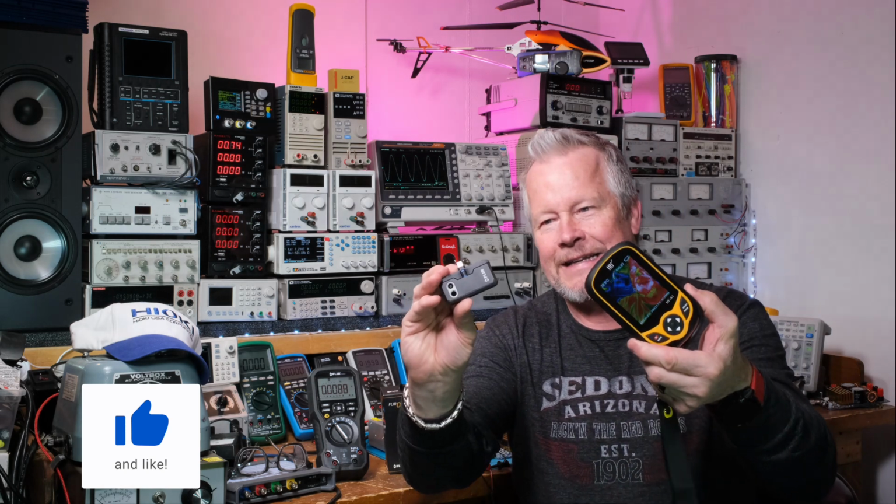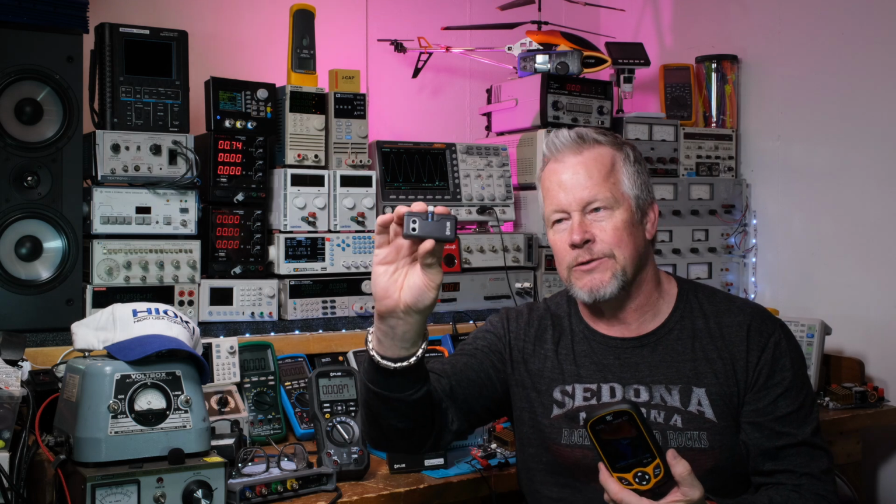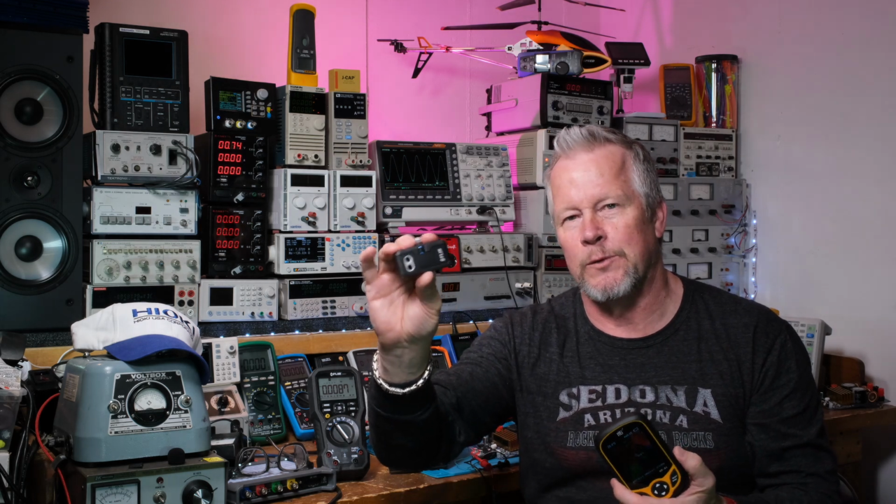And I'd like to hear your comments, which camera you like. Now, I want to point out, this one does do movies. I didn't show the video, but this one will do video with audio. So that could be very useful, especially if you're actually using it for other things like home inspection, where you're walking around talking and saying, hey, this is what we're looking at, and kind of explaining what you're doing. So, yeah, that could be very handy.